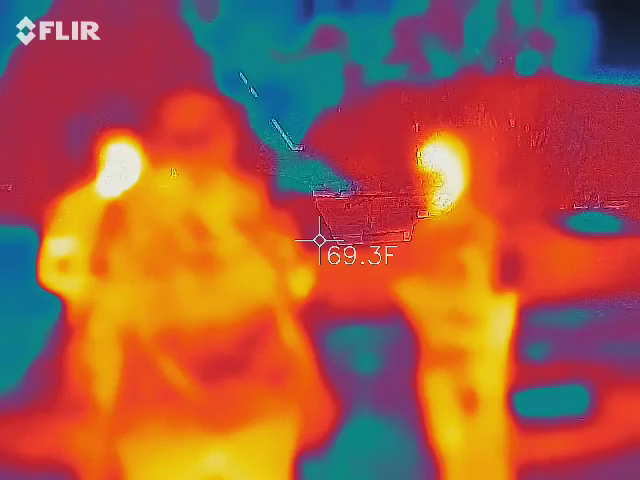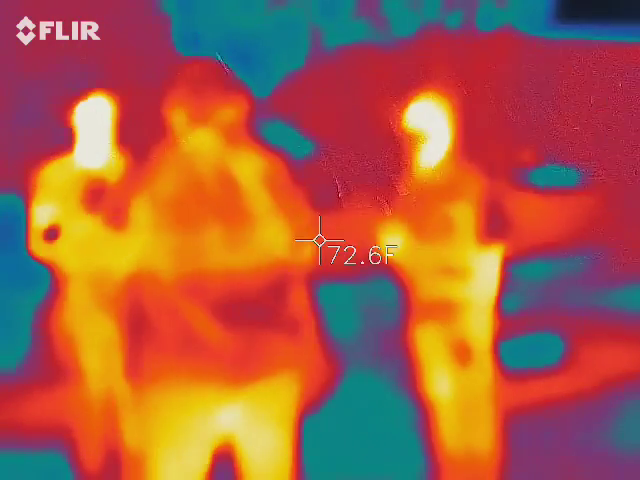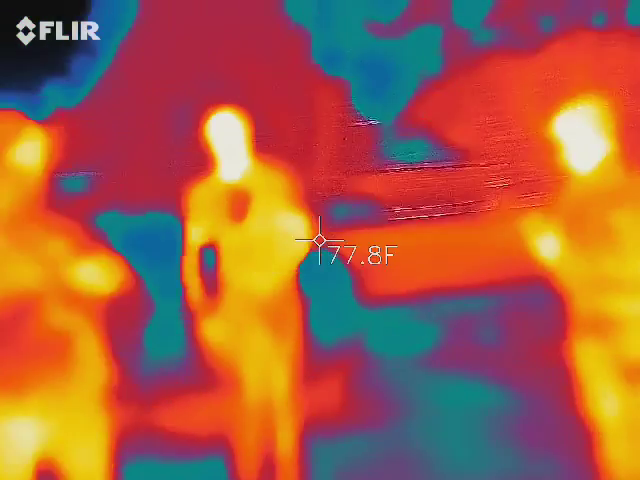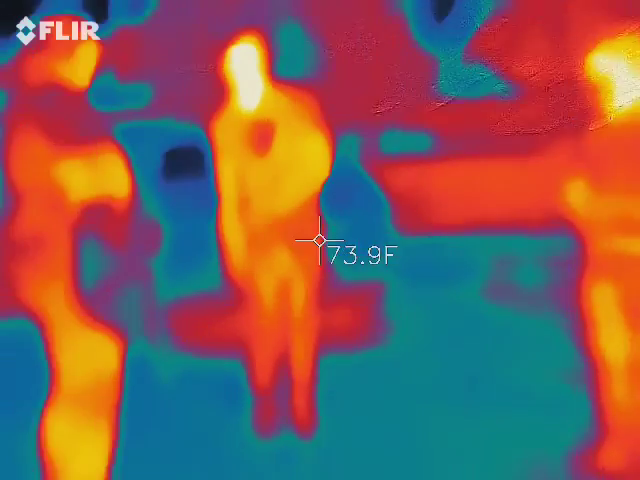Again, lasers are a no-go on East Bay Street, so those of you with lasers, restrain yourselves. Yeah, I know, right? But we're living on the edge. So let's go check out Lodge Alley. I'll tell you guys what's going on up there.